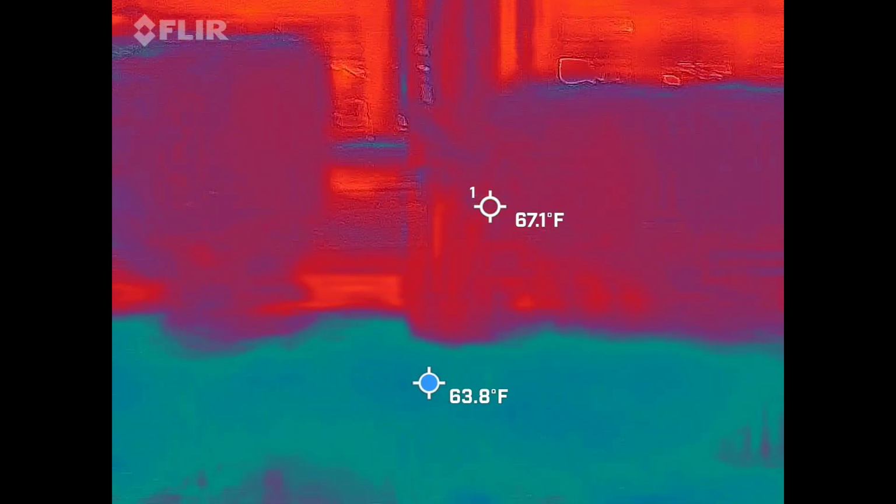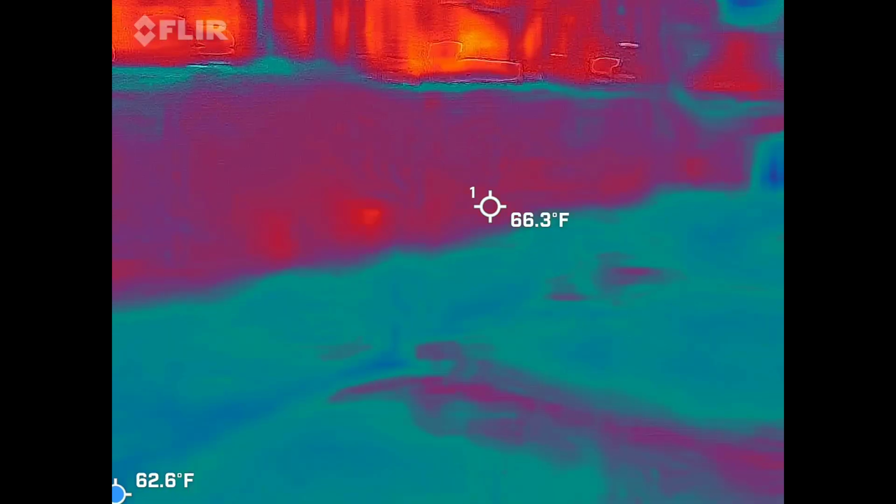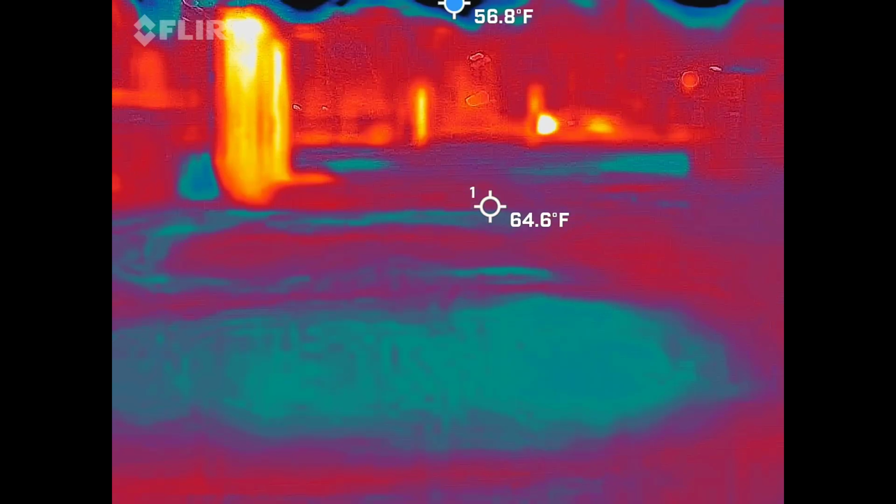Alright, so this building behind me, those are not crosses on the building. A lot of people will assume those are crosses, and they're actually part of the reason why we're here.